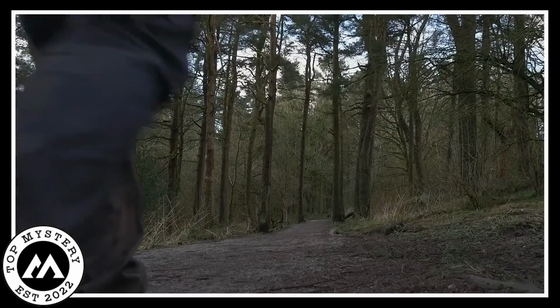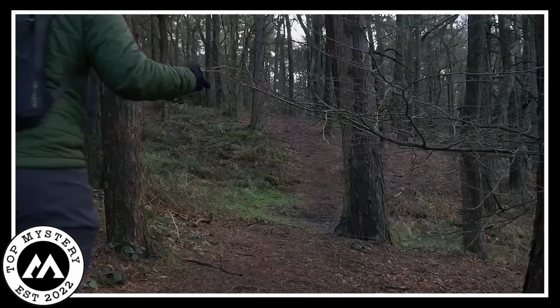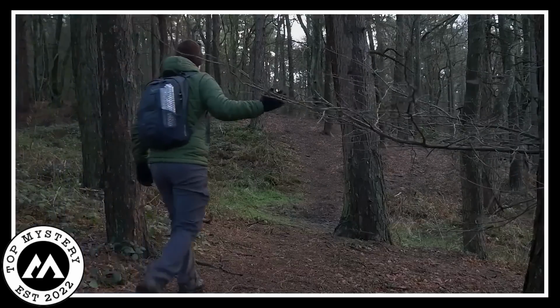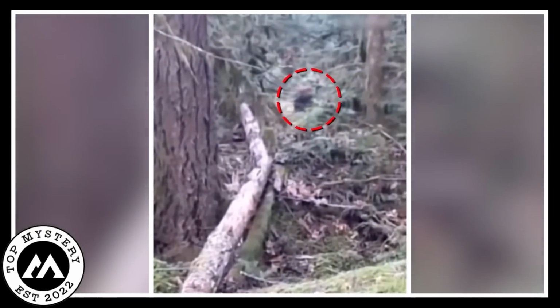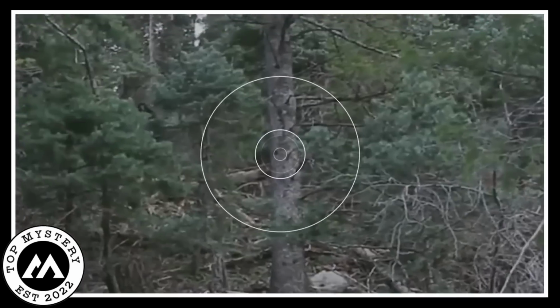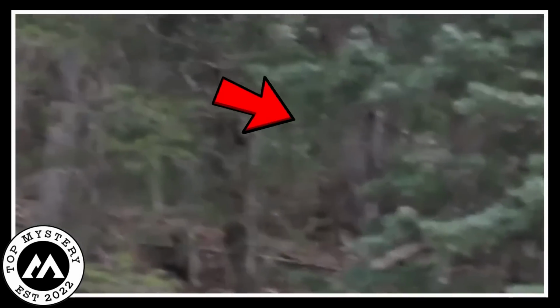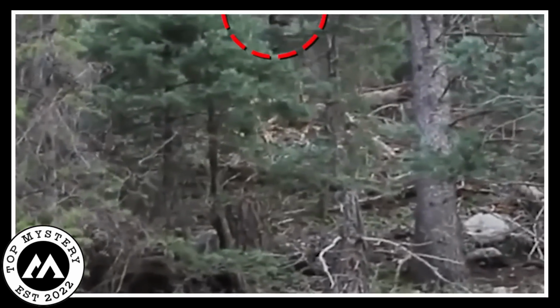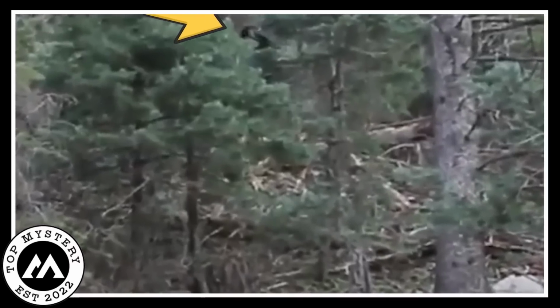Real Sasquatch spotted. In a spooky forest, a brave adventurer went on a scary journey with just a camera. They wanted to capture something supernatural. As they went deeper into the creepy woods, they heard a distant noise and discovered a real Sasquatch. This huge hairy creature appeared from the dark, moving through the thick trees, creating a mysterious atmosphere. The adventurer skillfully recorded every step of the elusive creature, turning the footage into an exciting story that mixed fear and amazement.